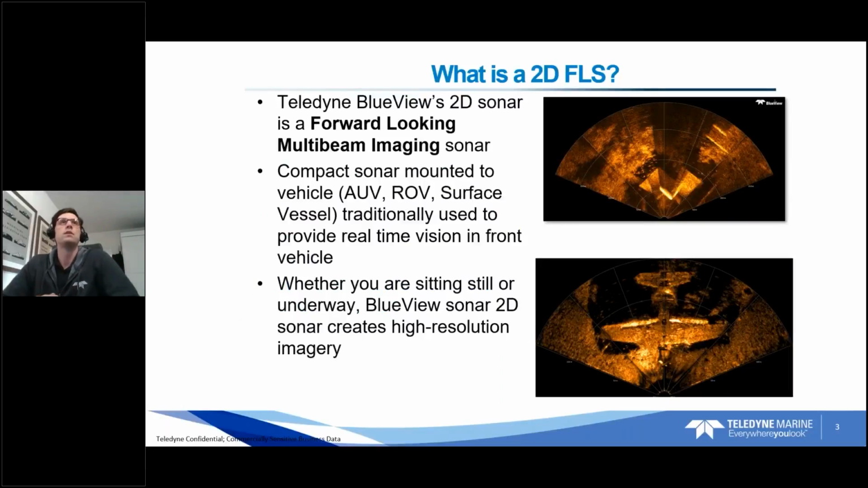So what is 2D FLS, forward-looking sonar? Teledyne Blueview's 2D sonar is a forward-looking multi-beam imaging sonar. A lot of words to describe really a simple thing, which is that we're producing an image much like an acoustic camera, a real-time image. 2D forward-looking sonar is a class of sonar that was traditionally used for vessel navigation and awareness, looking forward in front of the vessel, though the uses of modern forward-looking sonar go well beyond this scope.